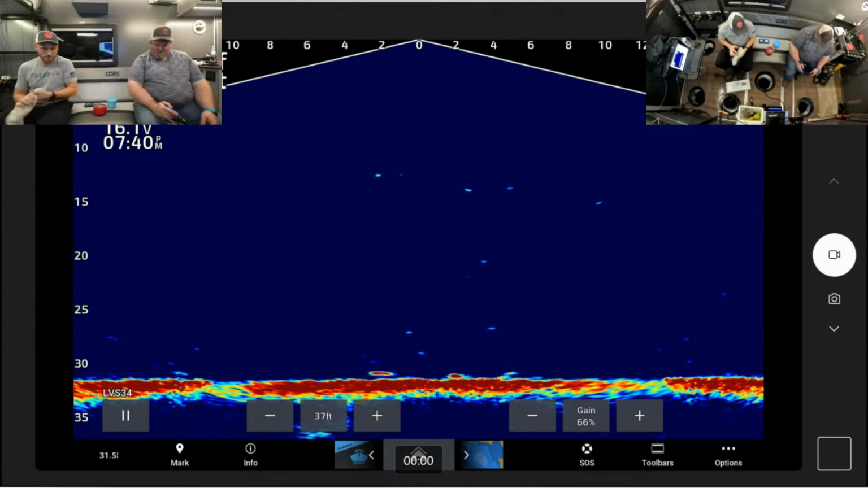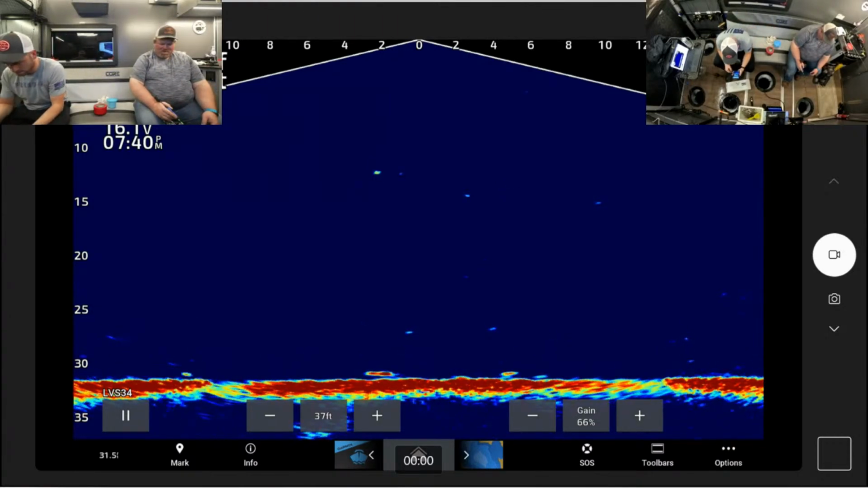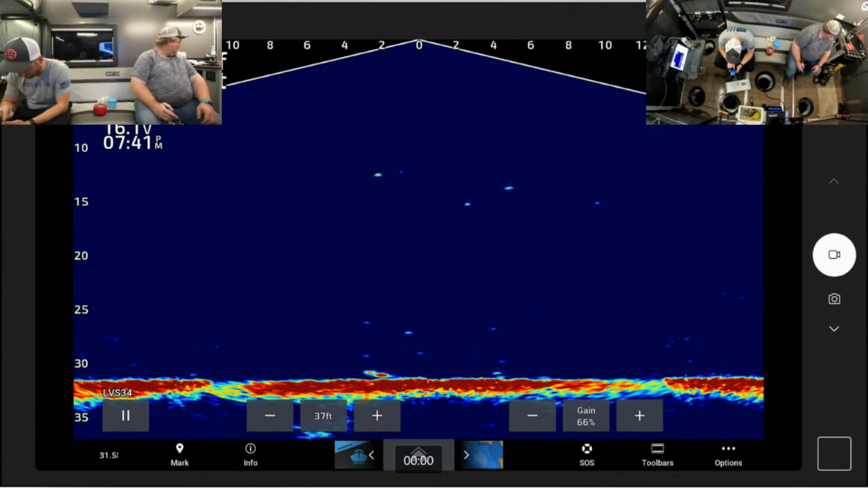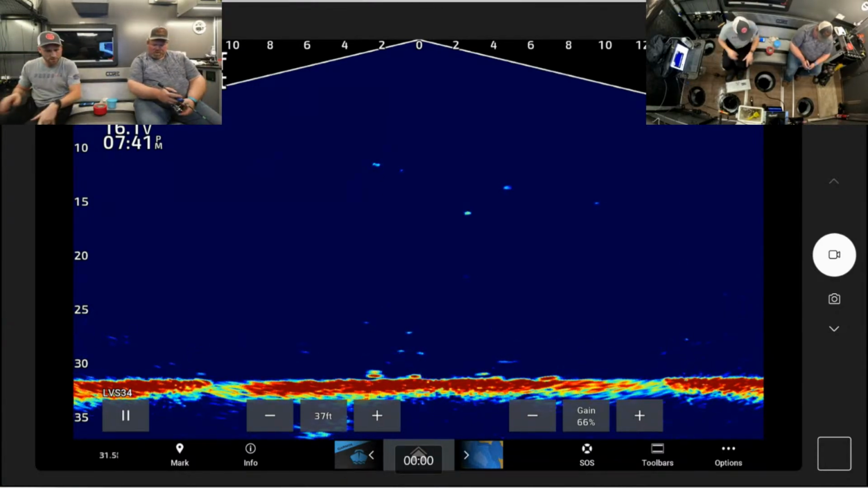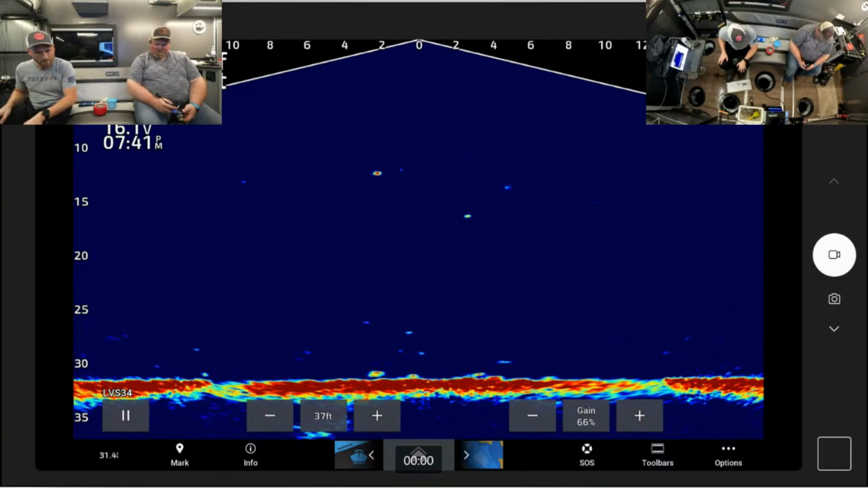Good job. Yeah, nice. What did I say? 10.5. Yep, 10.5. That's 3 entered. Then I can start picking just the bigger ones. Oh, that's your fish leaving a bit. Left side going down. Going down. Yep.